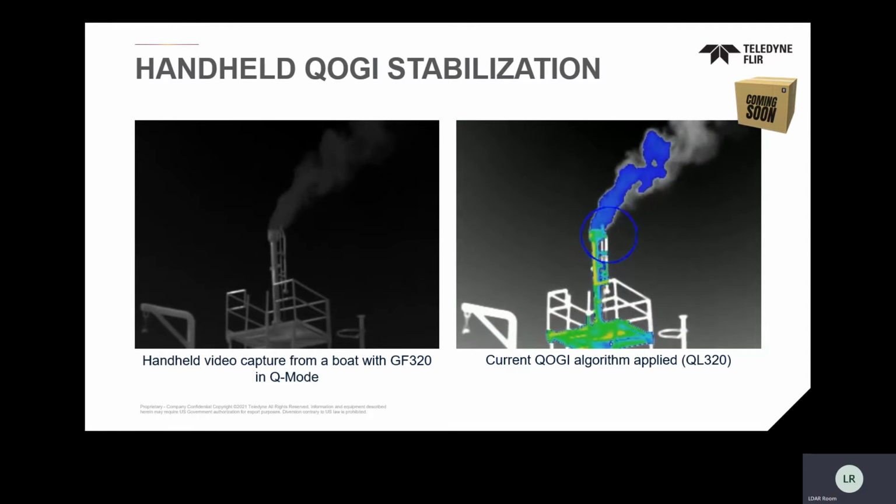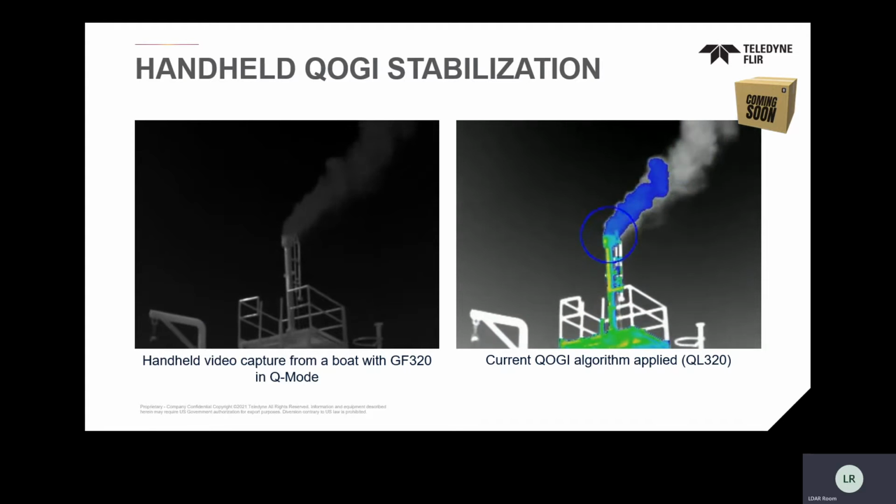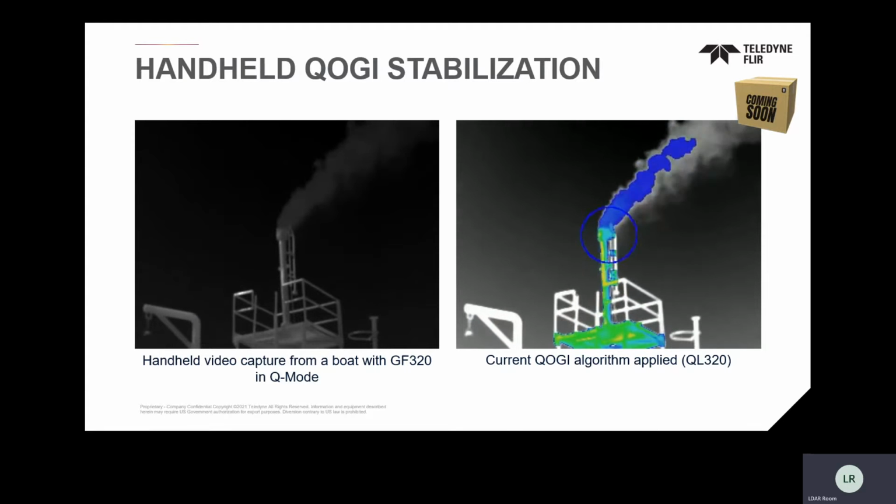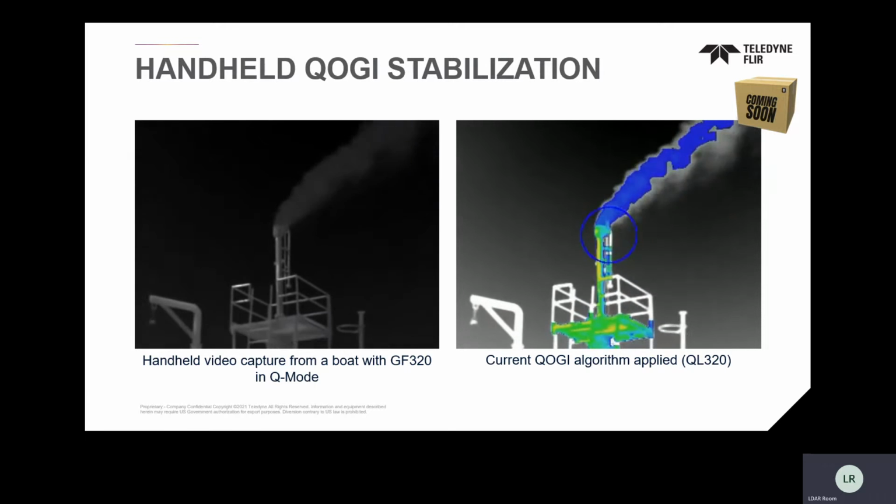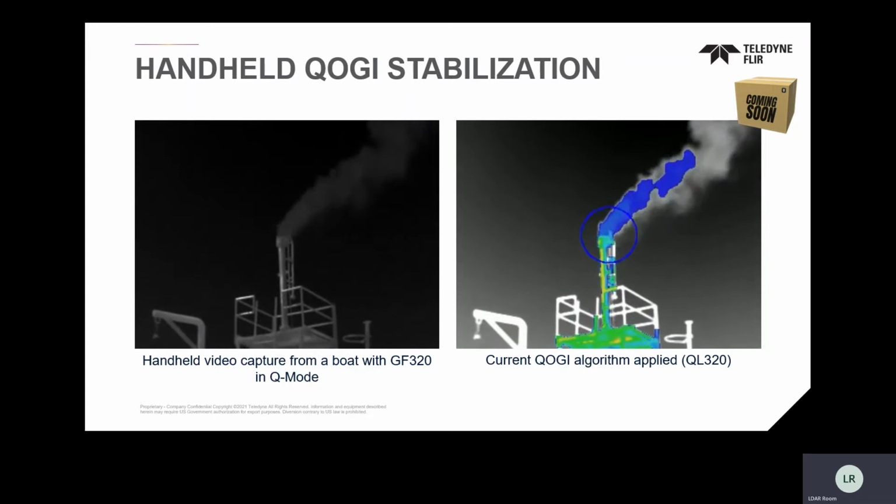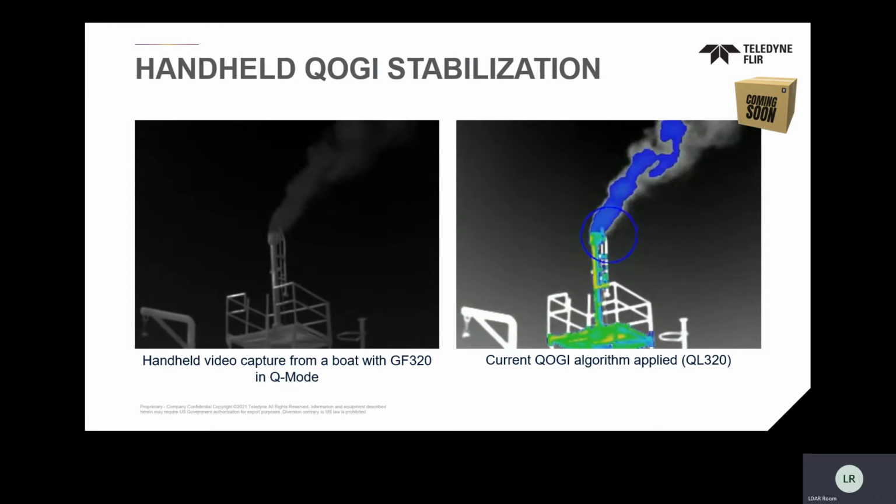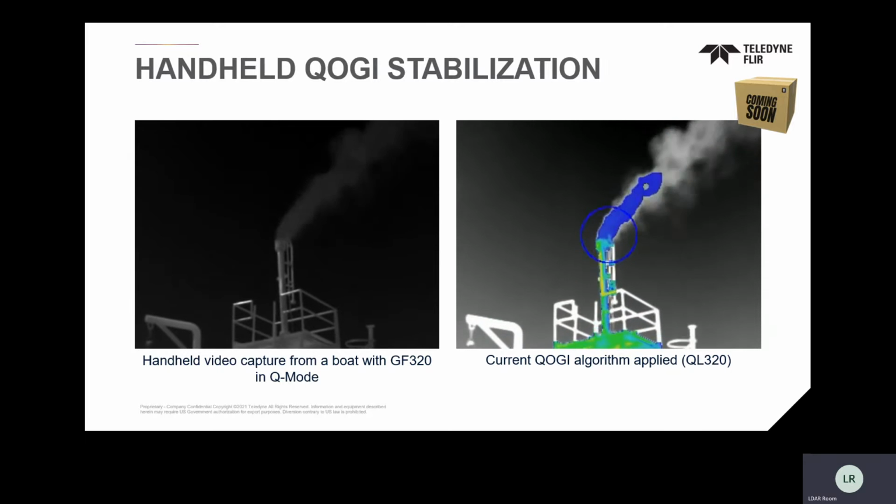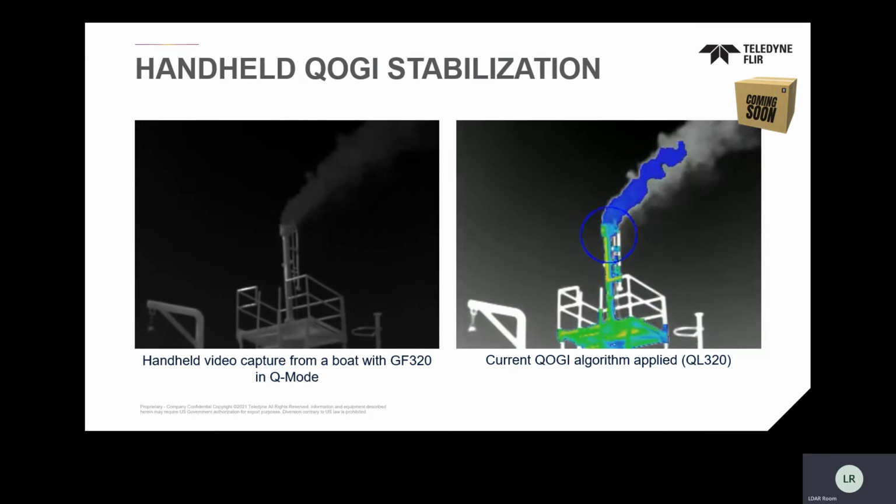So it begins to be a little bit more challenging. I have a number of operators that just say, I can keep it pretty steady. I love using a monopod as an example, and not a tripod, because it helps in the stability, holding the camera up. But what the Providence team is really tackling right now, and they're on the precipice of getting this completed and integrated, is full stabilization of the ring.